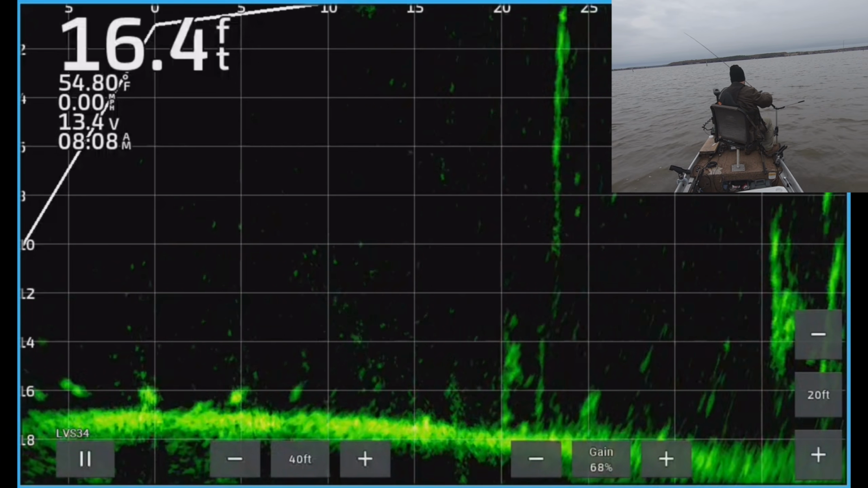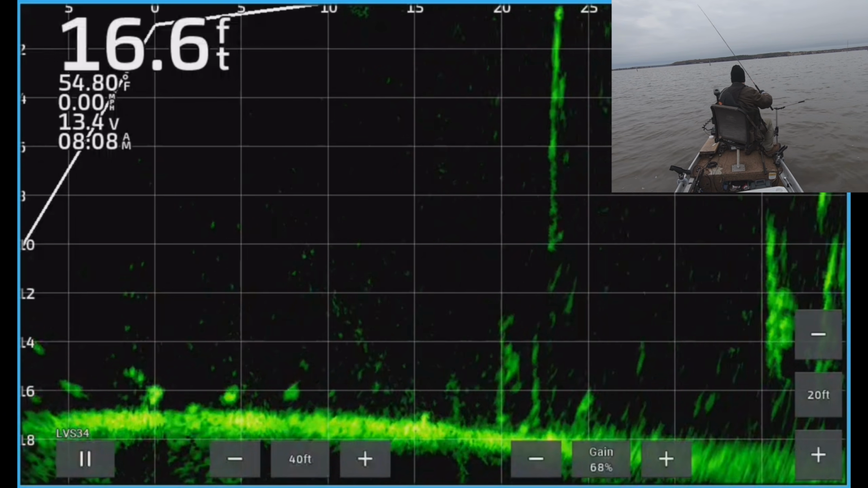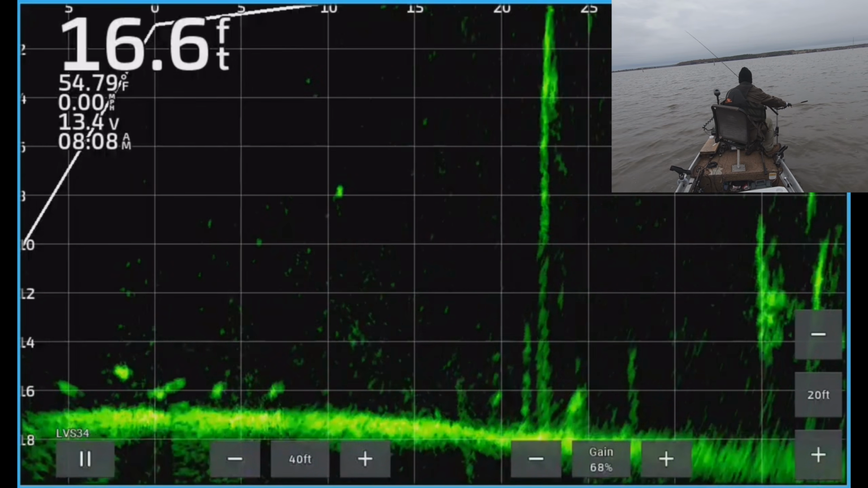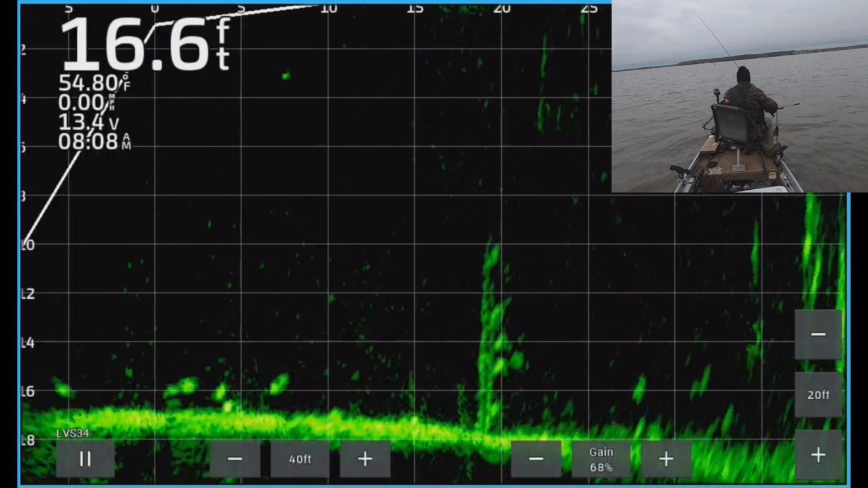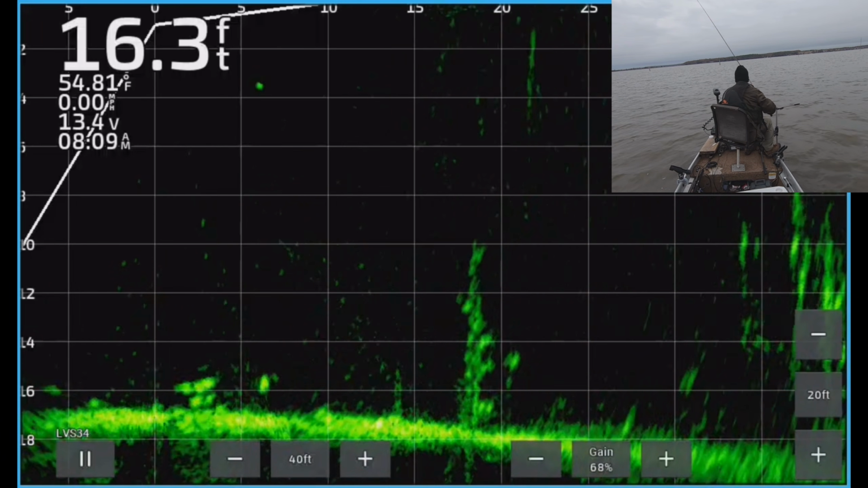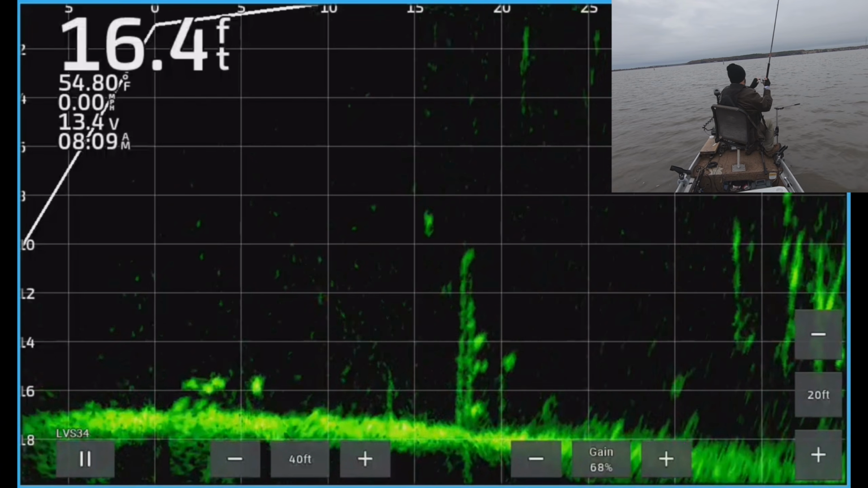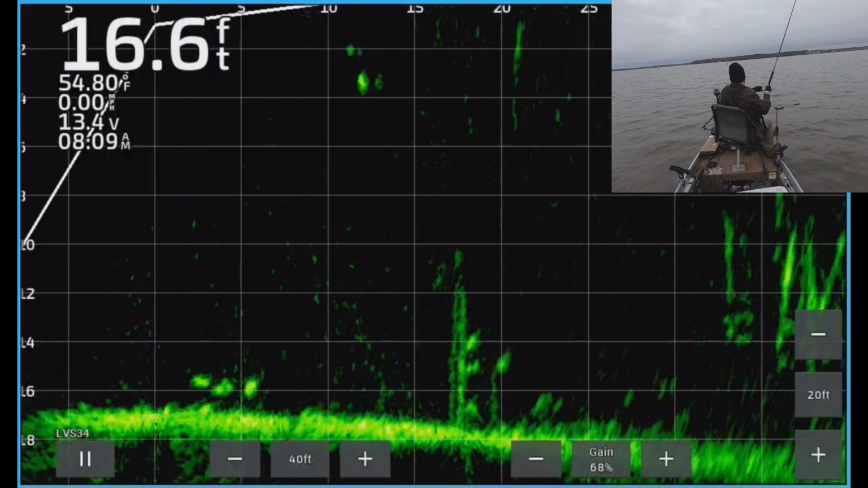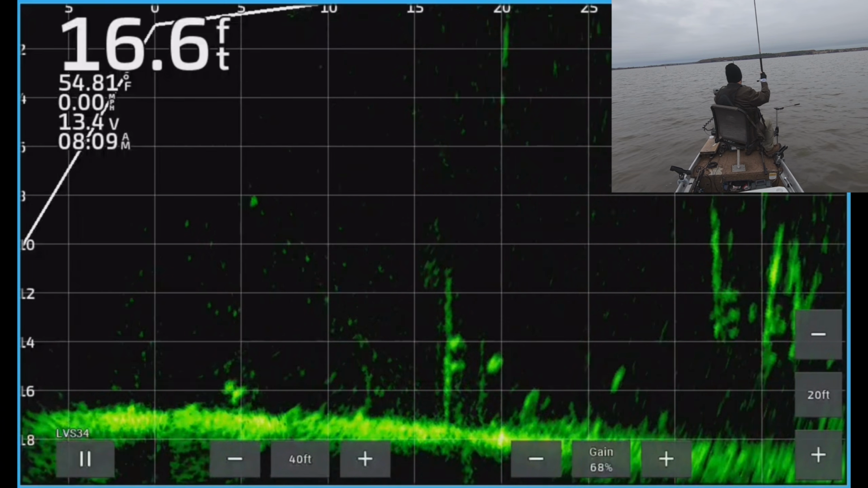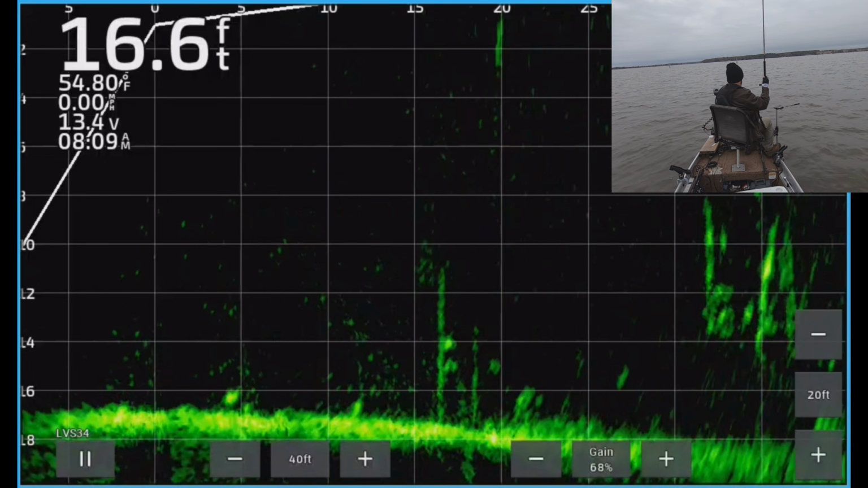All right, here comes the jig. I can't quite see these fish. There they are. Okay, wait. Ooh, did I get it just in time? Yep. Come get it. There he is. Oh, he's not a big one at all though. That's too small to fillet.